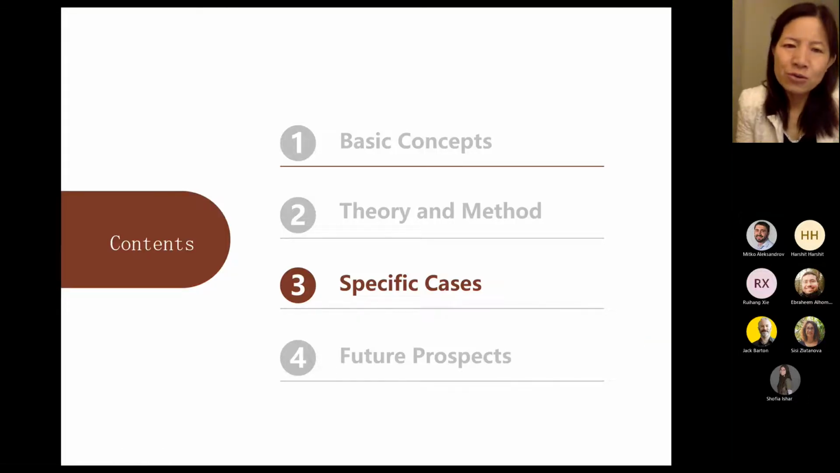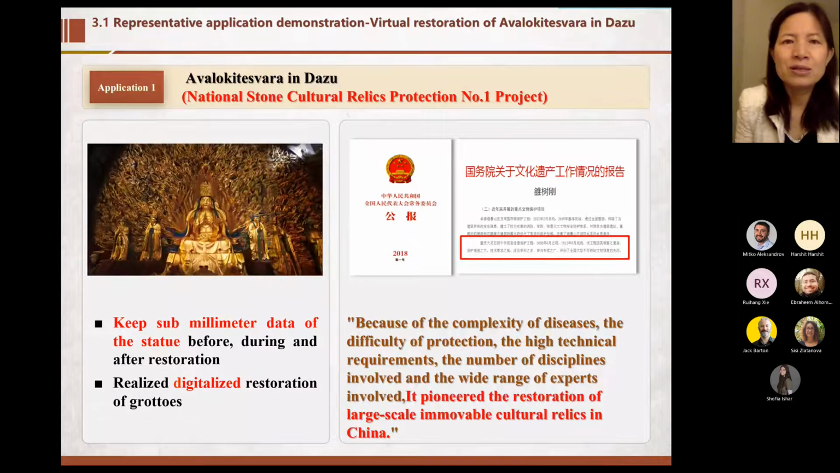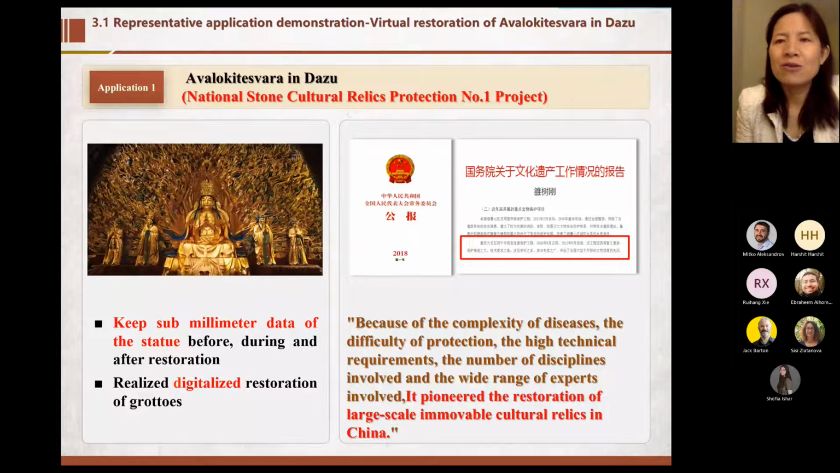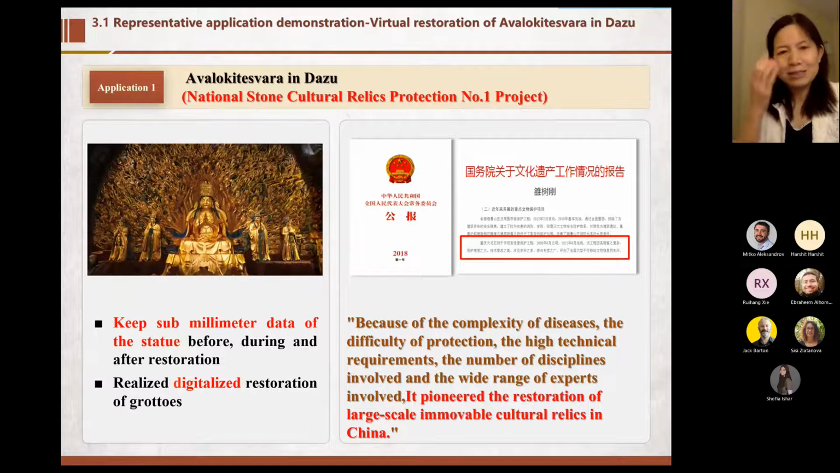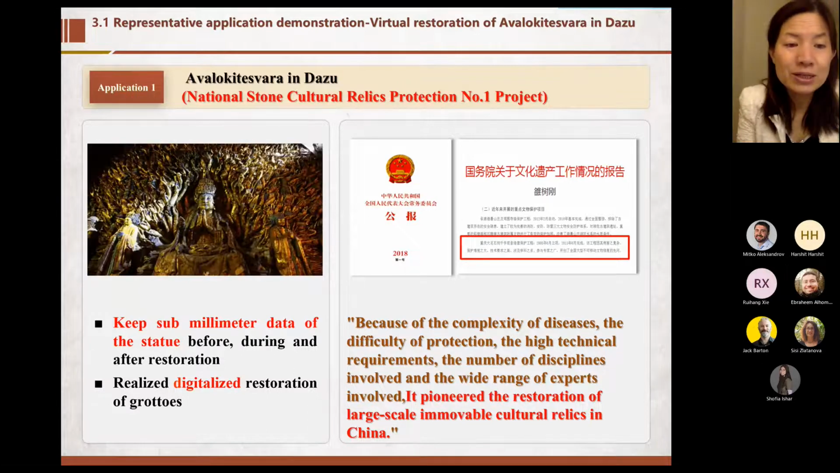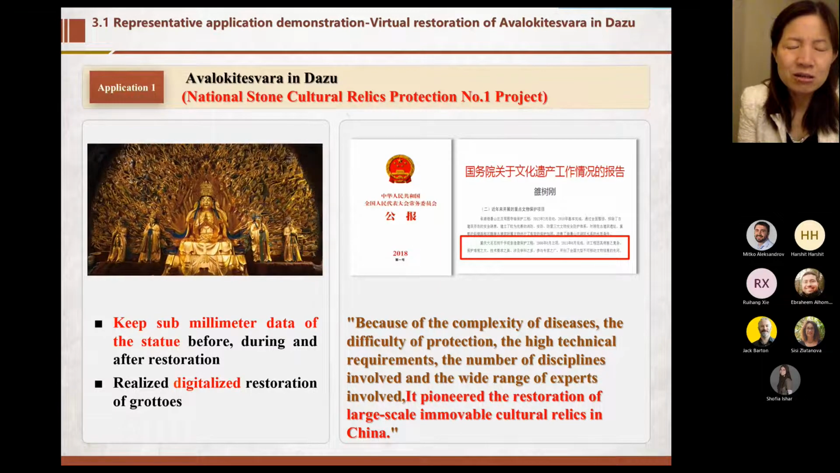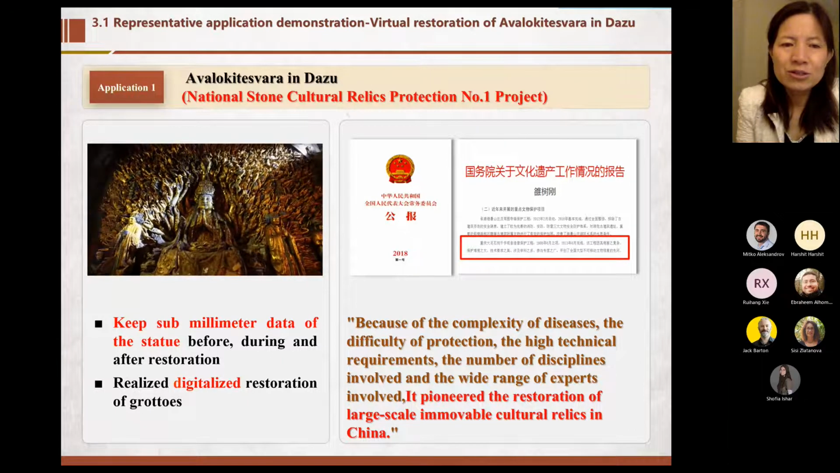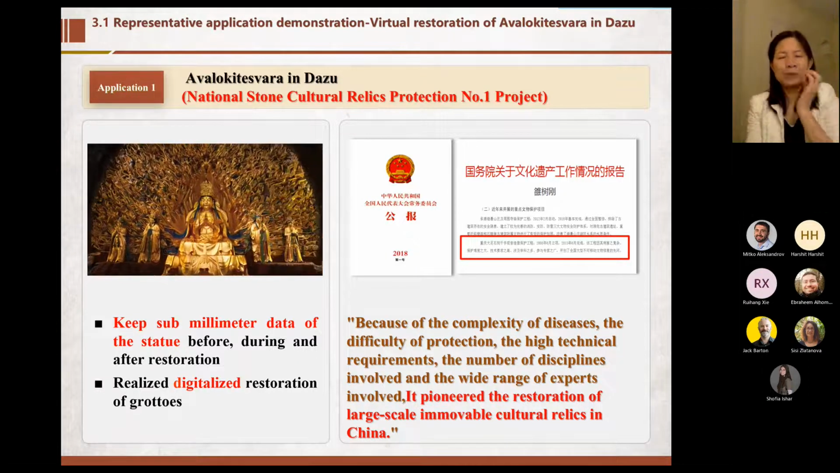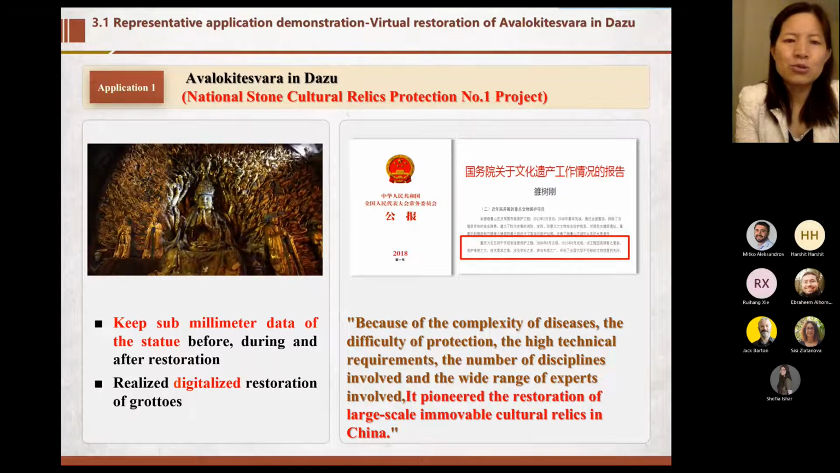Now I will give you two specific cases. The first one is the virtual restoration of the Dazu Southern Han Buddhist statue. This project is very important in China. We have focused on this project for more than 10 years. When I got my PhD degree, almost in 2005, I got the opportunity to do it.